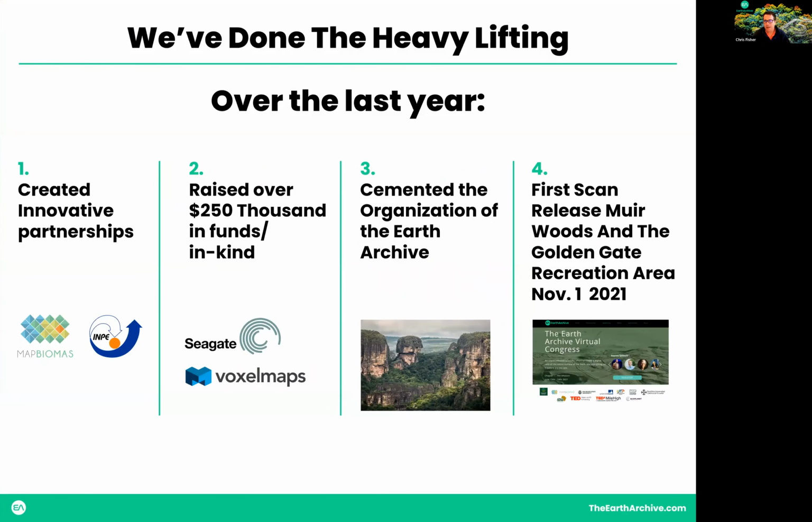And over the last year, basically, this is how we spent our COVID time, creating partnerships, raising money, cementing the organization of the Earth Archive, and just hopefully in a week or so, as soon as we can get the website together, we're going to release data from our first Earth Archive scan, which is a highly intensive, high resolution scan of areas of the Golden Gate recreation area, just north of San Francisco, including Muir Woods and Mount Tam.